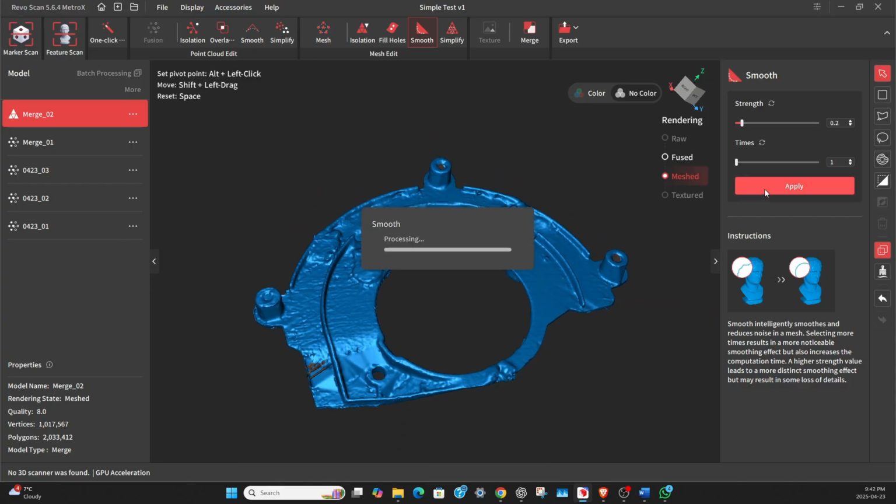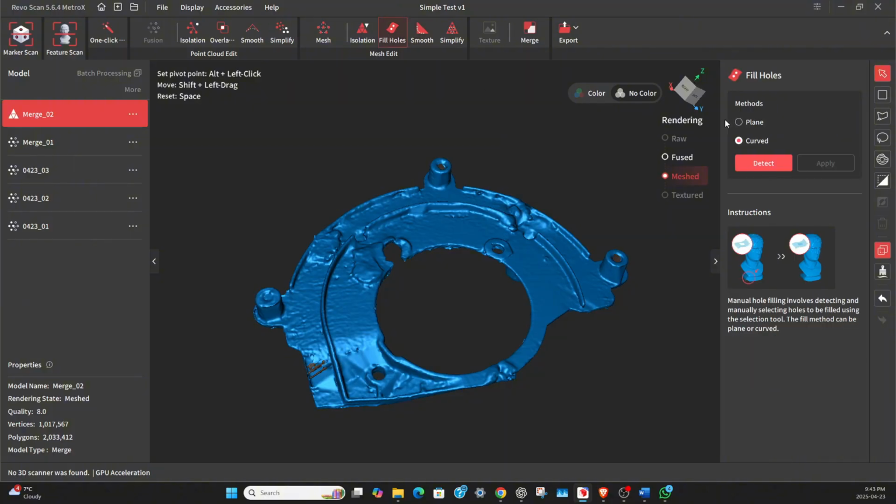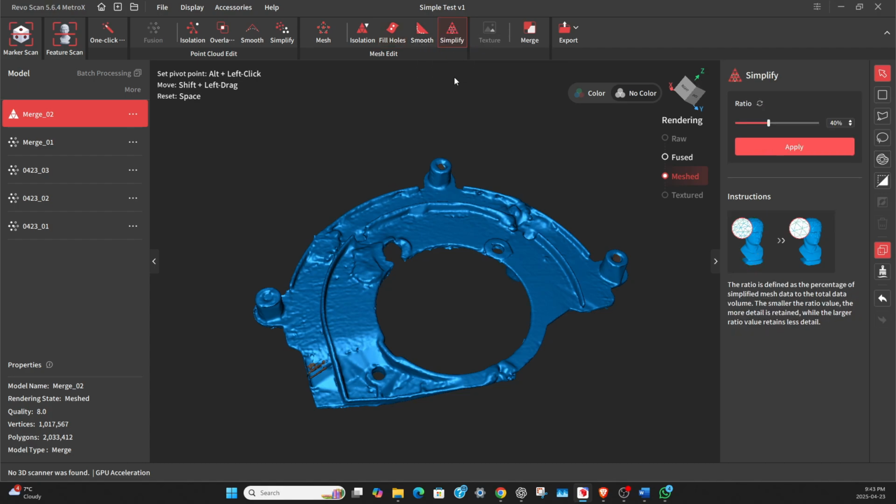We can apply it. I don't have any holes that I want to fill using the where the markers were, because there were no markers, but under the holes, under the plane, you could fill all the holes in if you had any left over from the markers being on it. Then we can simplify this mesh. Again, I don't want to do a lot of simplification.